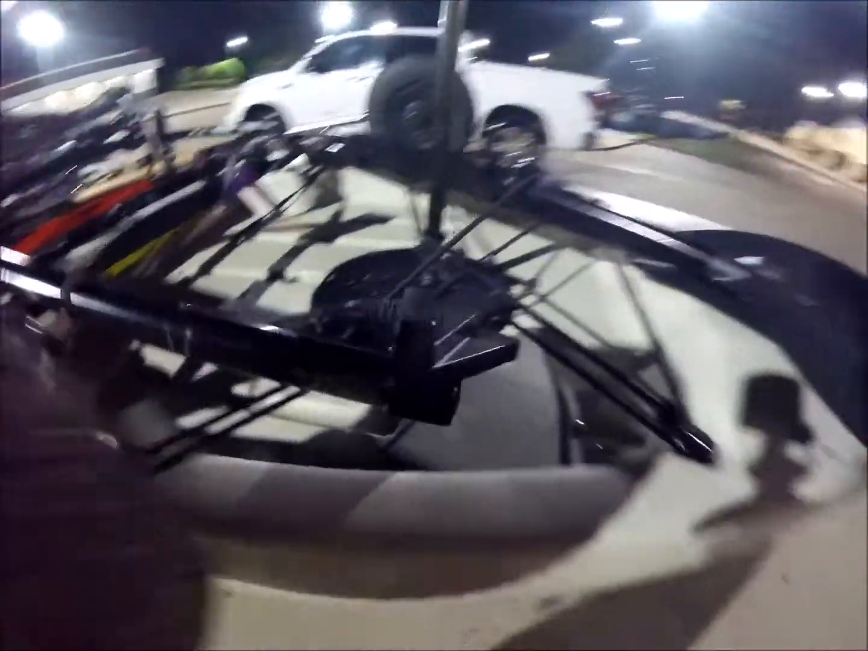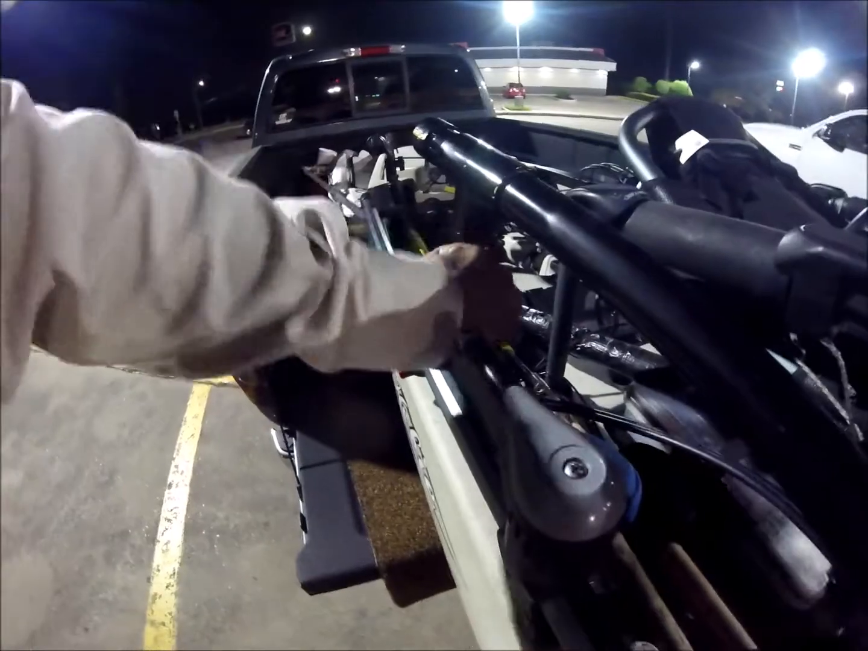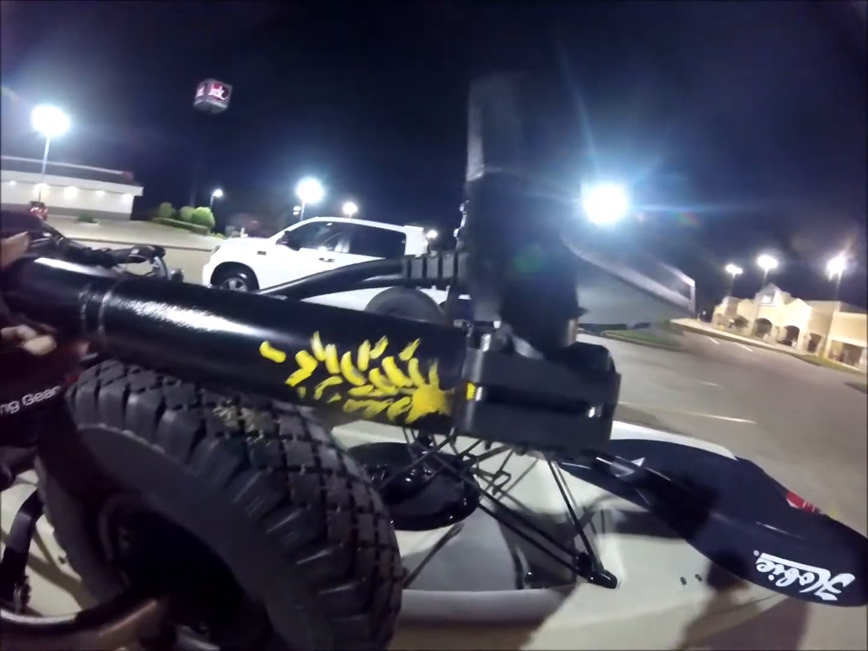And like I said, I was able to have fun with it. I loosened it up. I'm gonna loosen it here so I'm able to move it. And forward is a tree. That's a tree straight forward.